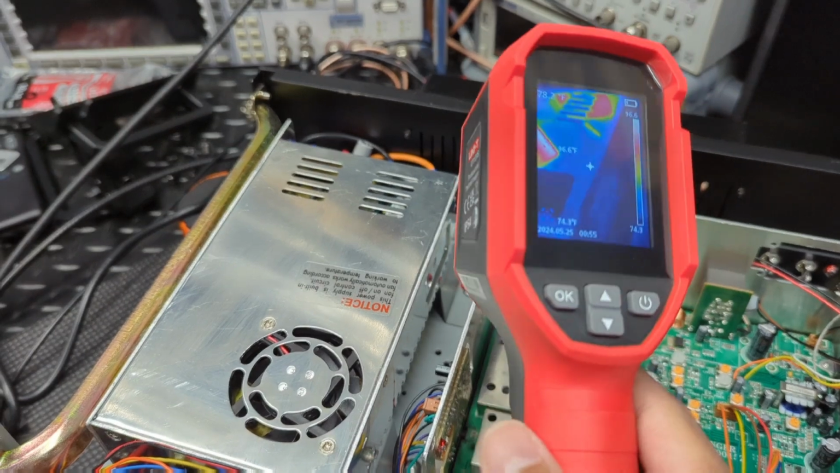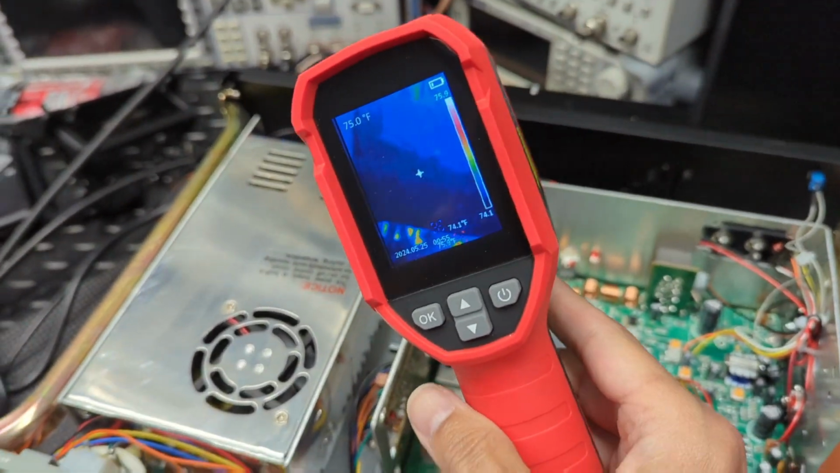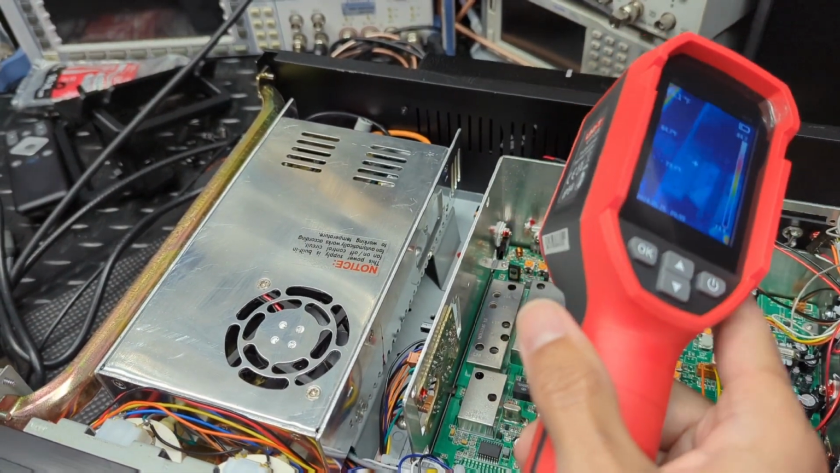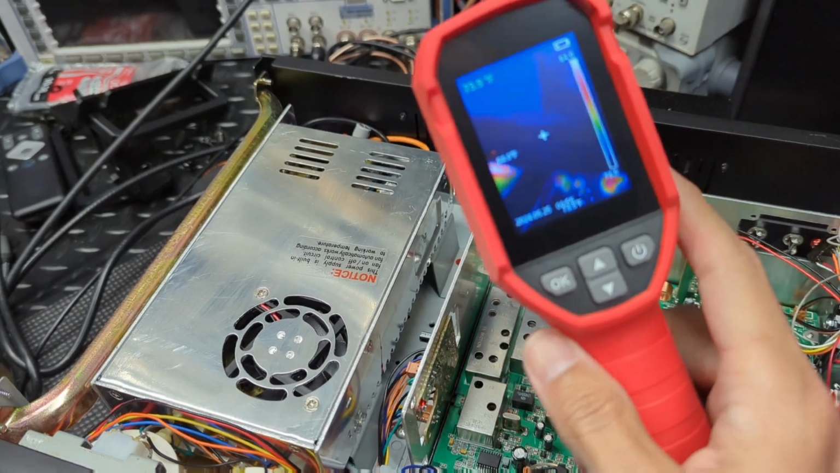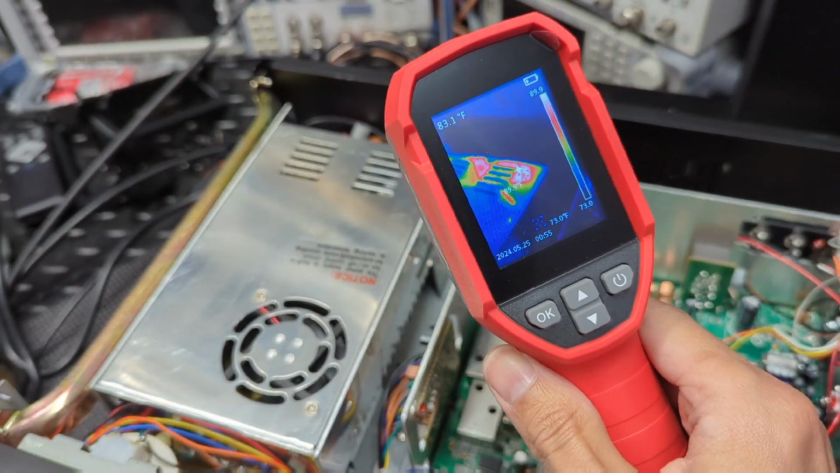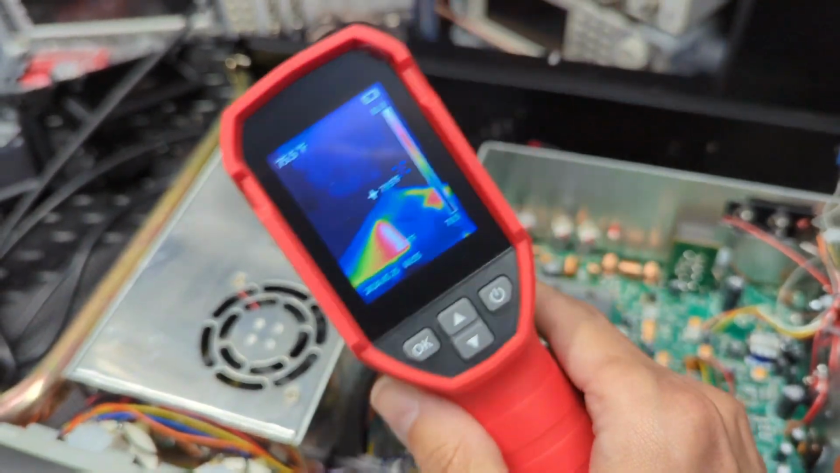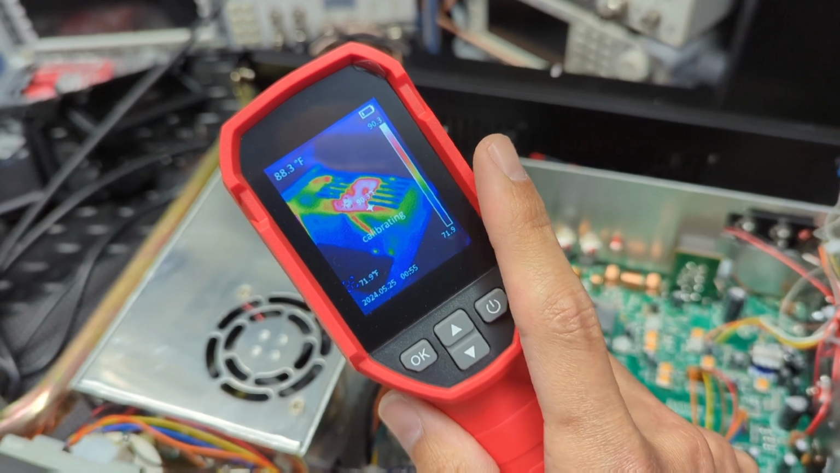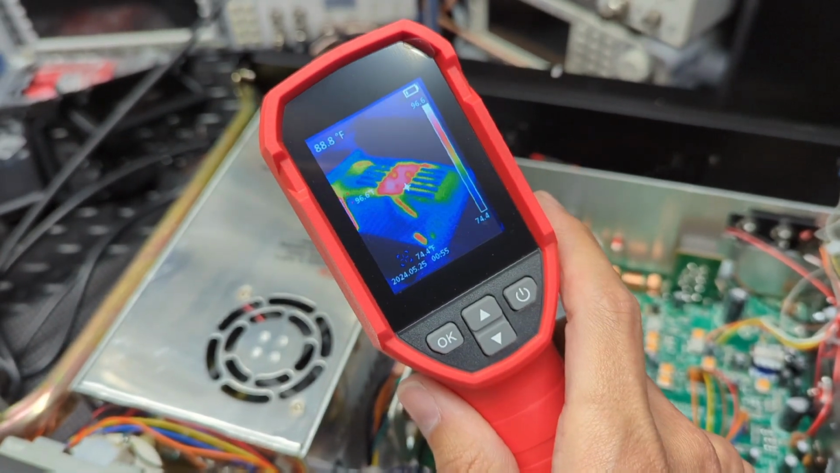Also, you could do stuff like, if you put on an RFX, I've sold a lot of RFXs, and a lot of guys ask questions about putting those kits on. A lot of times there's no fans on those kits, so you could key up and check your RFX with this. Hey, is it going to need a fan? How hot's it getting?